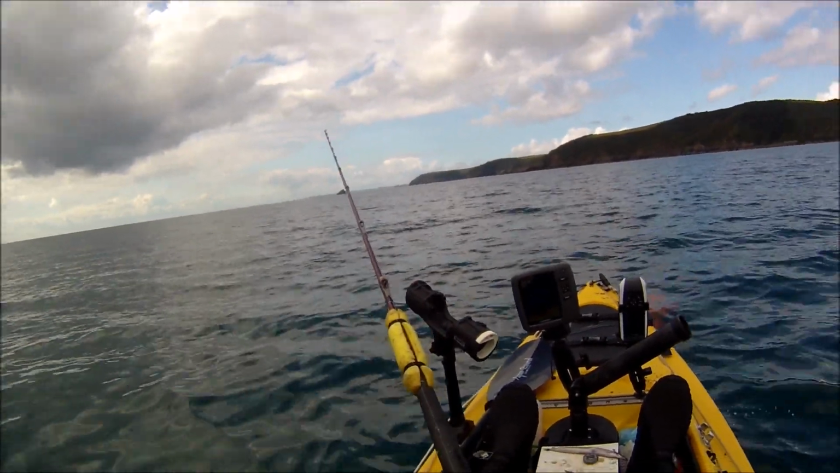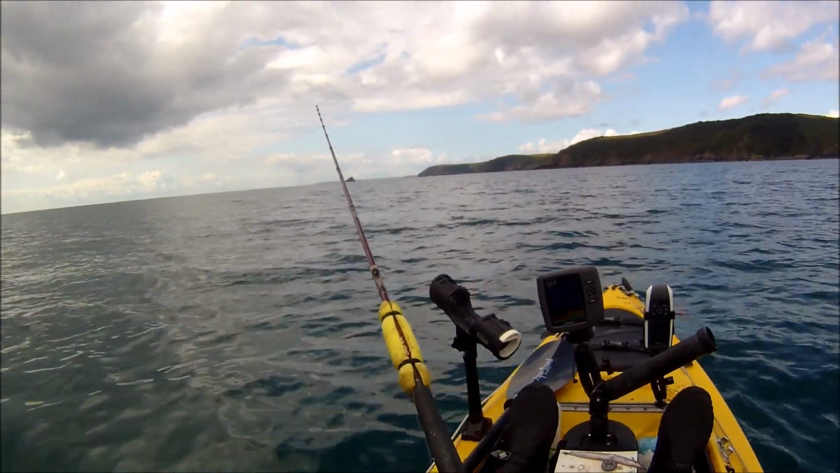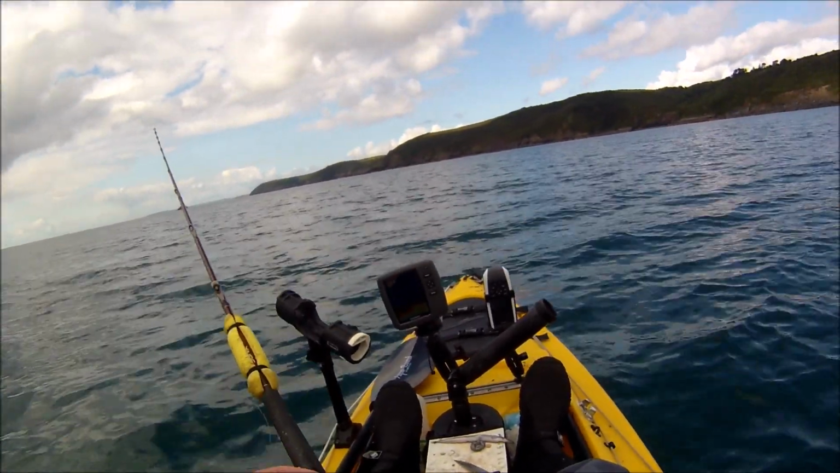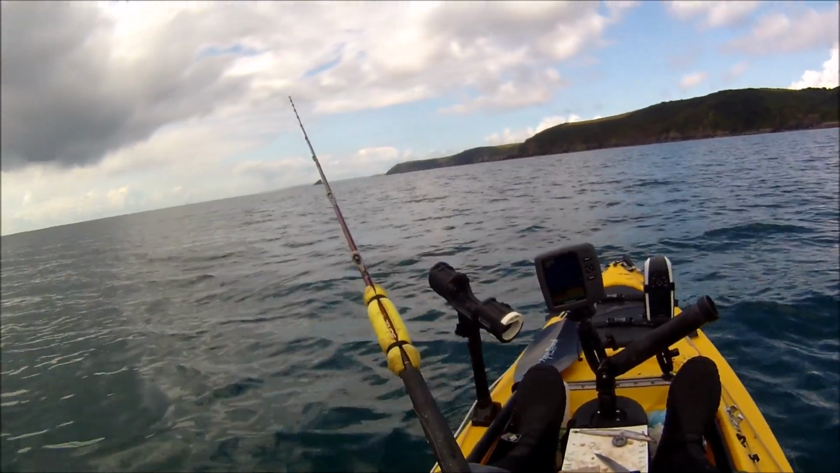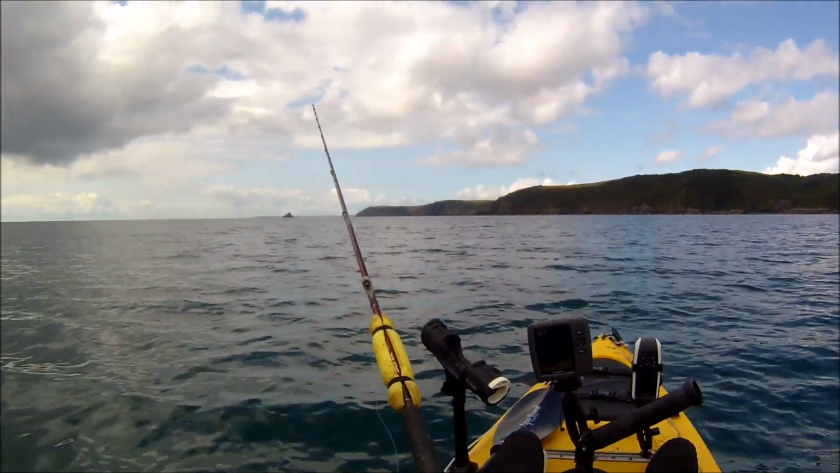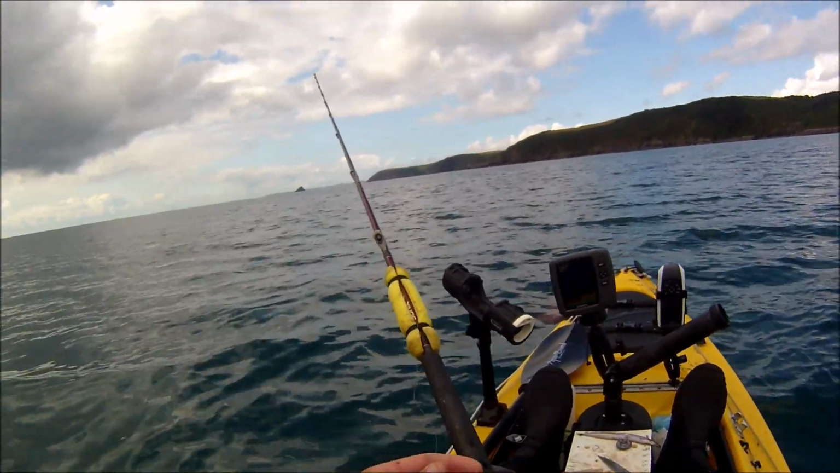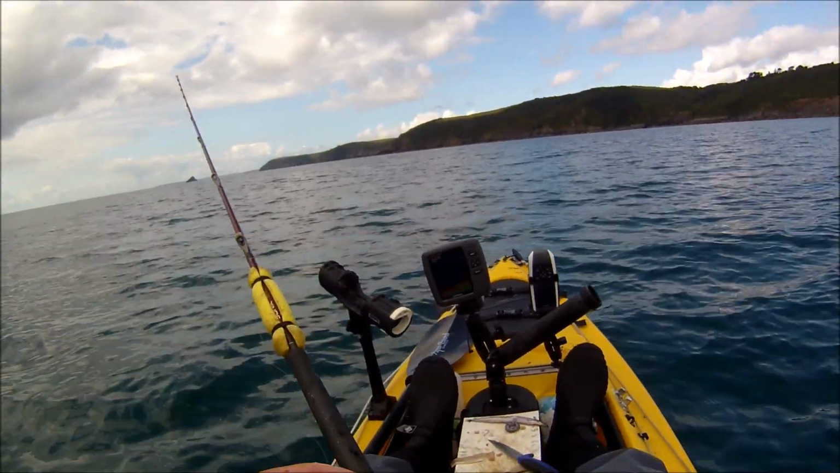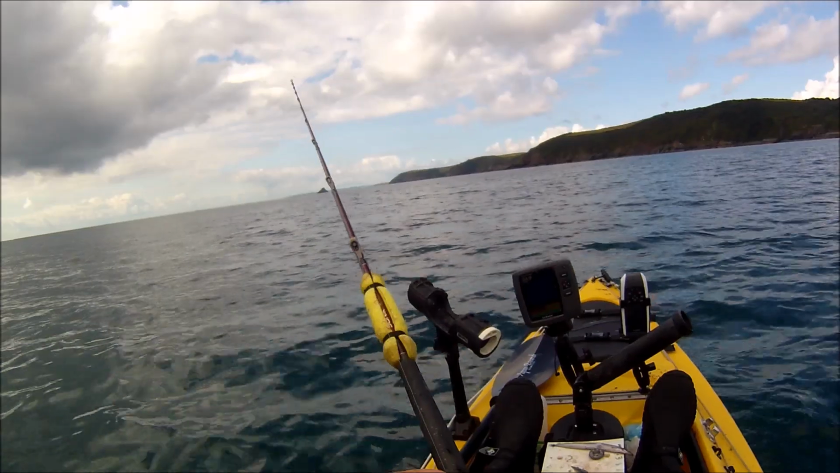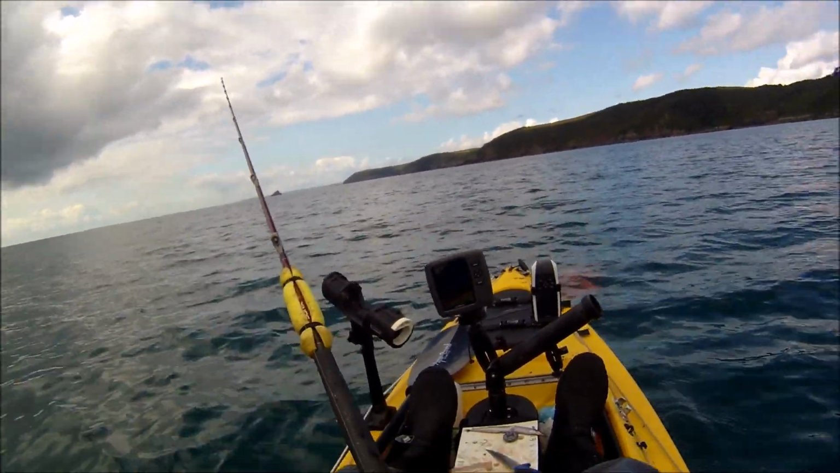Right, first rod's down. I'm down on the bottom, but what I'm going to do is, as I slowly drift backwards, let out plenty of slack, so rather than the line running vertical, it's going to run away at an angle. It will keep the bait well away from the kayak, and just get dragged along the bottom by the drifting of the kayak.